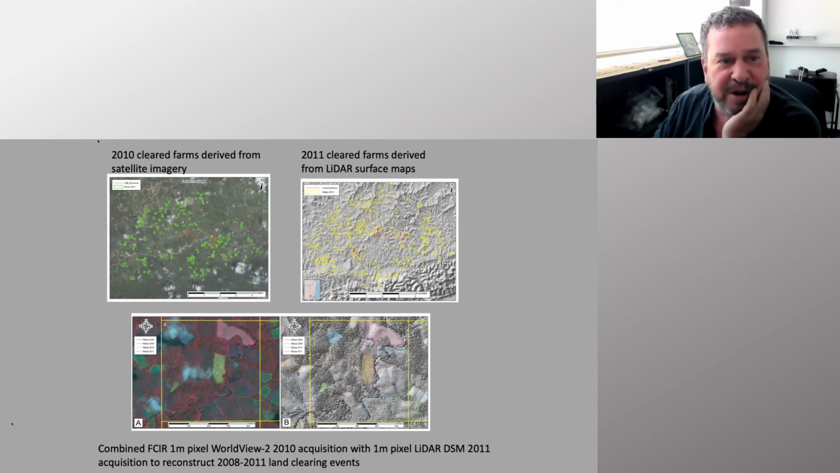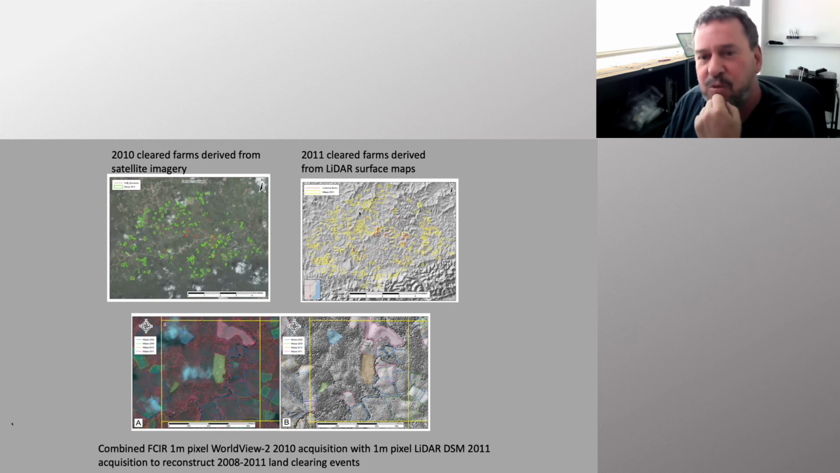In the end, we were able to find out quite a bit about these landscapes. You can see at the top here is an image showing the 2010 cleared farms derived from the satellite imagery and the 2011. And you can see just in those 2 years, a huge chunk of the landscape is in production for different food crops. So we went through most of the landscape and delimited these and tried our best to ascertain through vegetation height the use of them.